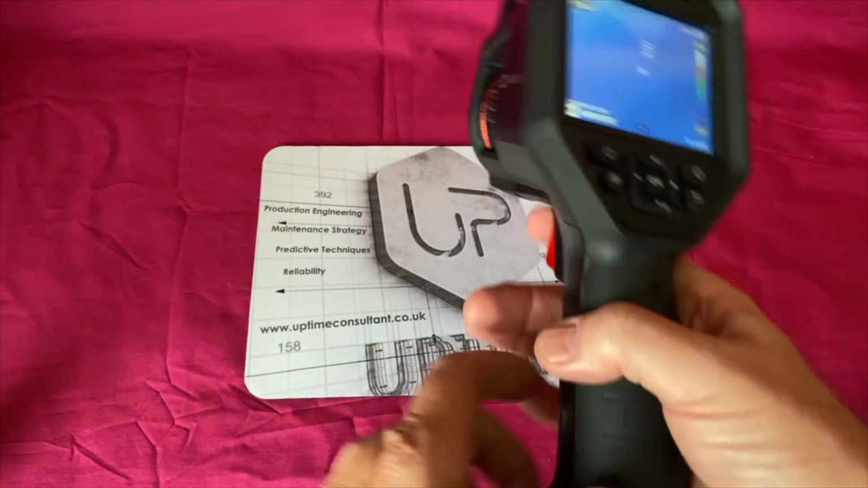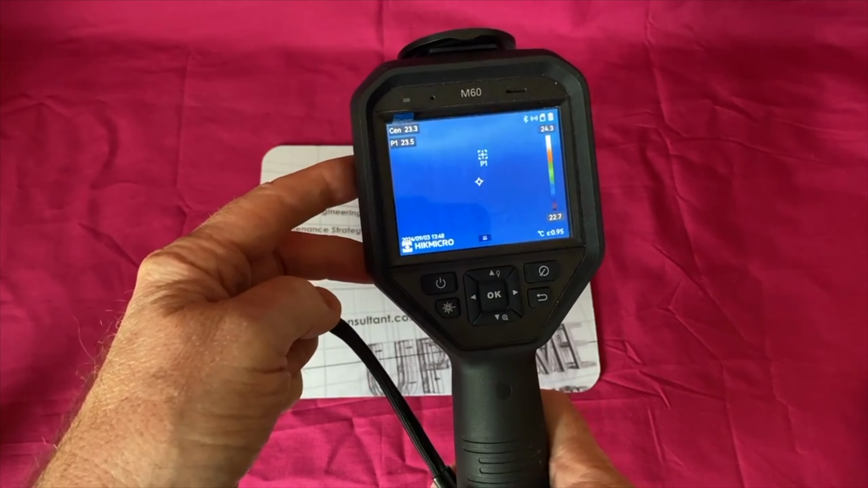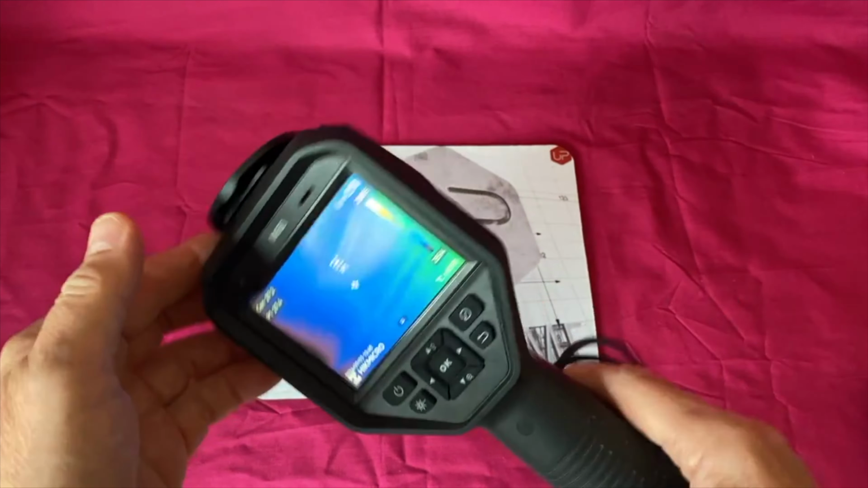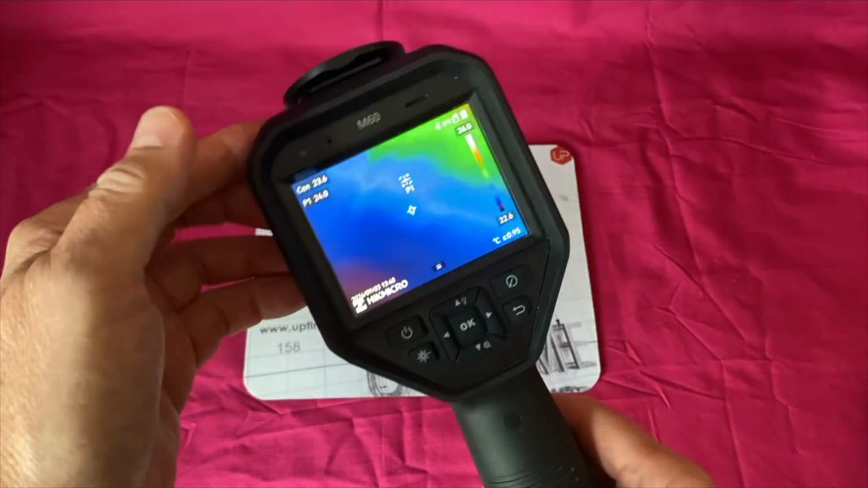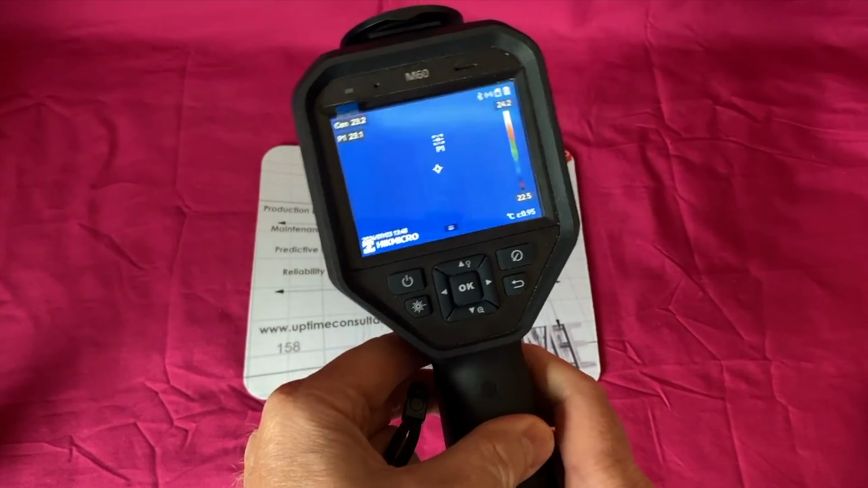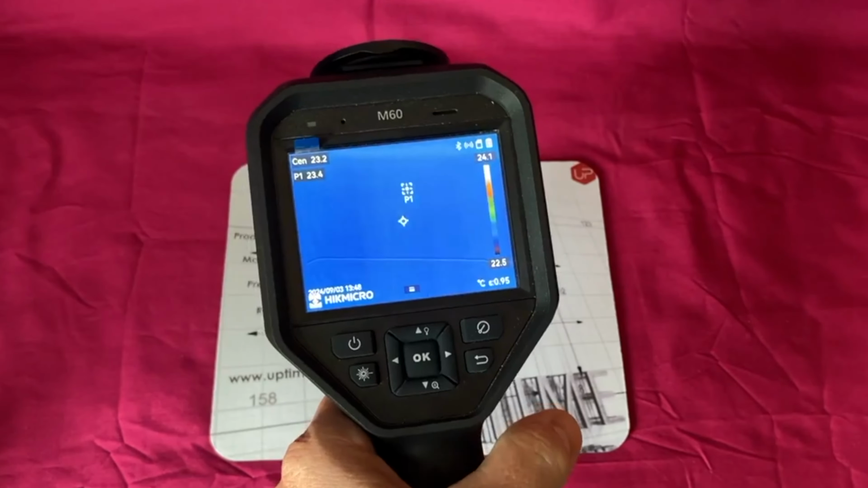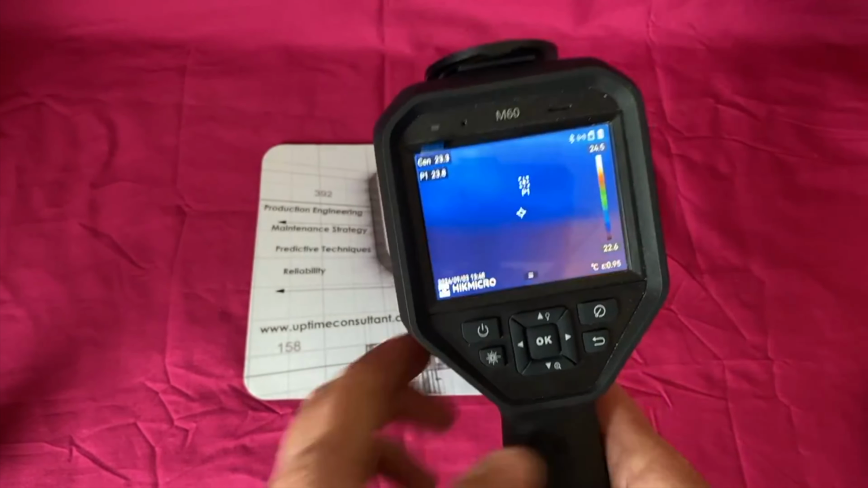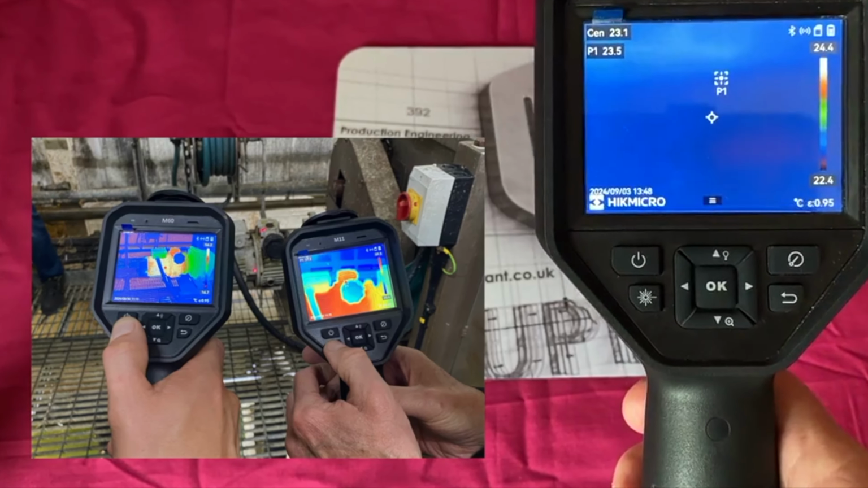So let's get back to the M60. First thing I can say, I tested this with 4 engineers from a utilities department, 4 asset care engineers, yesterday. This was their favourite imager that we looked at, and we looked at them with an open mind, but the main things we were looking at really as engineers in a factory was the focal field of view of the images. And I'll probably put a photograph up here in the bottom left to show you them side by side as we did the testing.